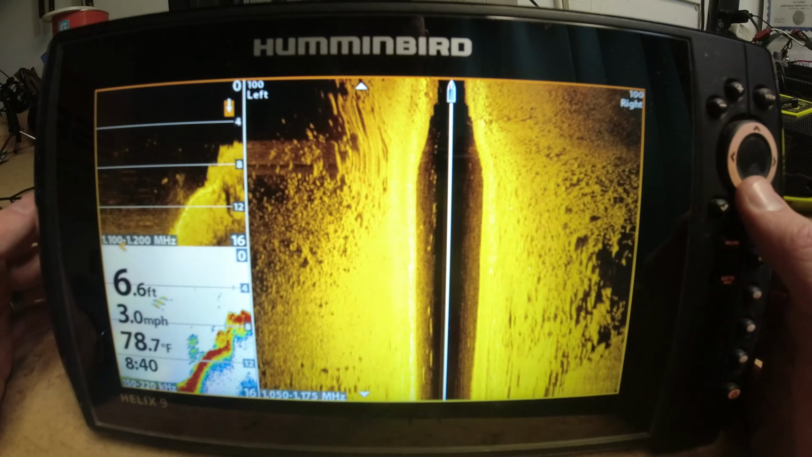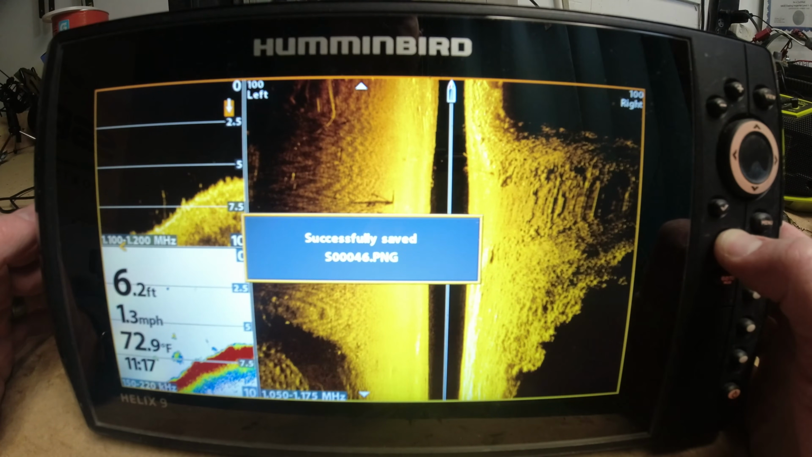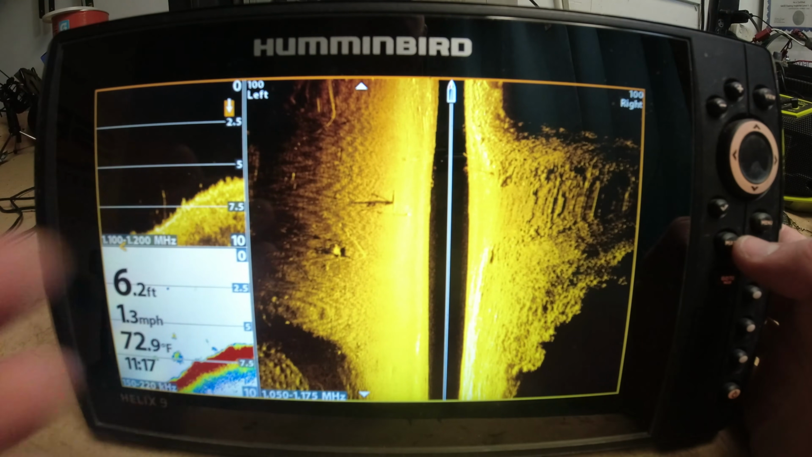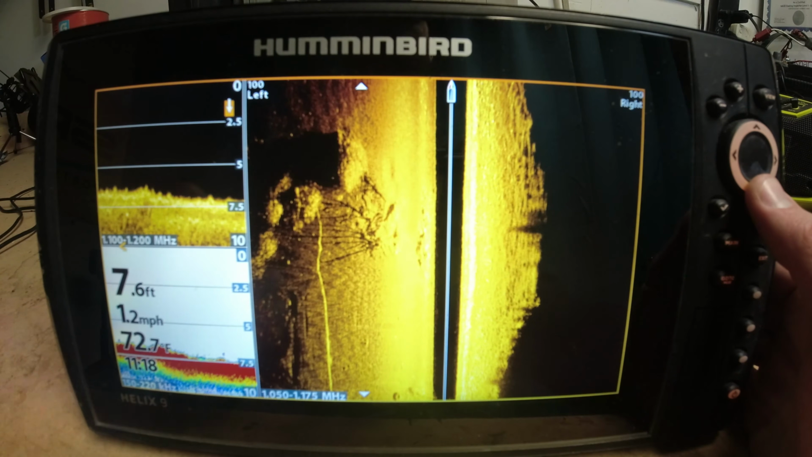And if you guys want to know how to take a screenshot, you can do it by long pressing this mark button. As you can see, successfully saved, and that is how you take a screenshot. So as you can see, I took some screenshots of some brush piles that I marked.